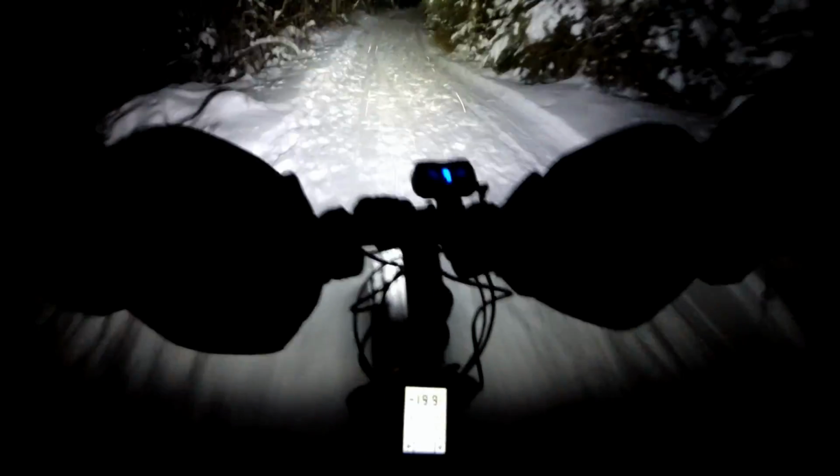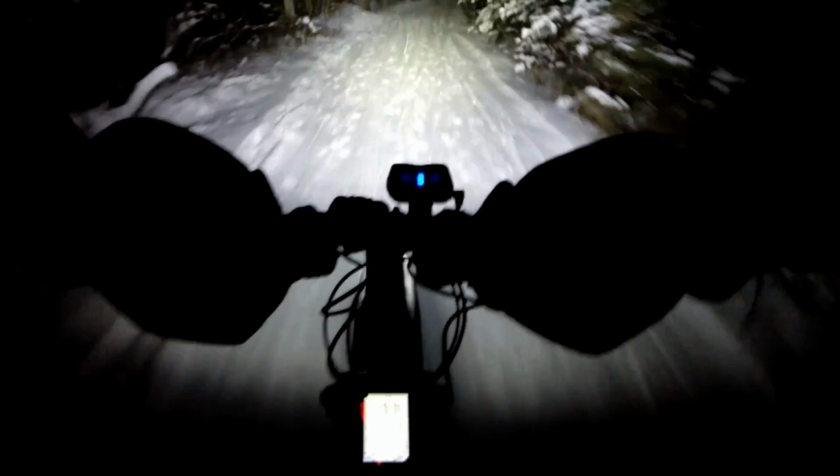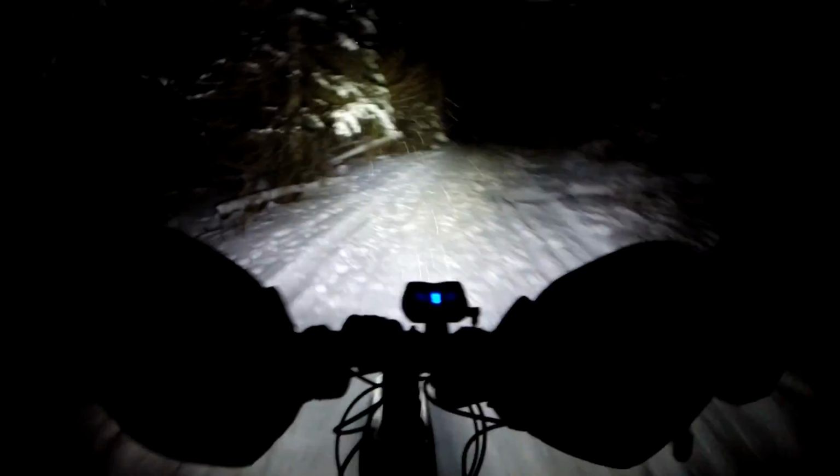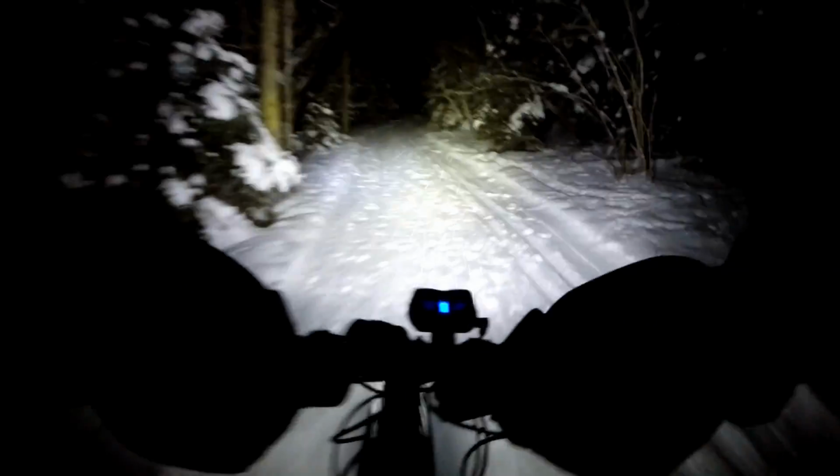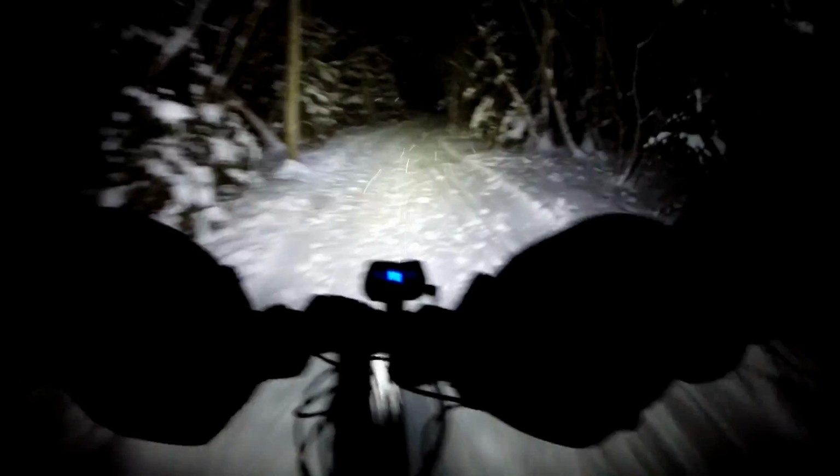Now we got our 3-hour winter ride. Only my second ever 3-hour winter night ride. I did one a couple weekends ago, but it was when we didn't have that much snow. So I rode at LPH and ended up doing like 50K, which will be the longest winter night ride I've done for time and distance. It was 3 hours and 50K, but I'll be lucky to get 30K with this 3 hours because it's so slow.